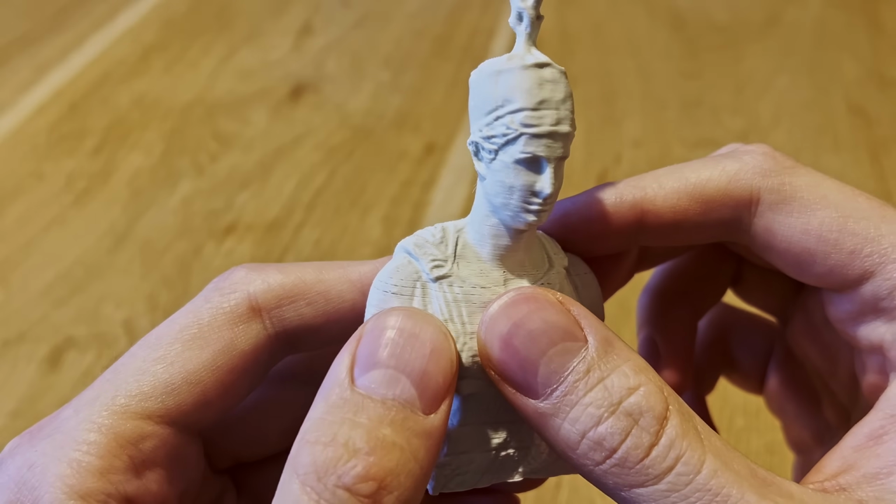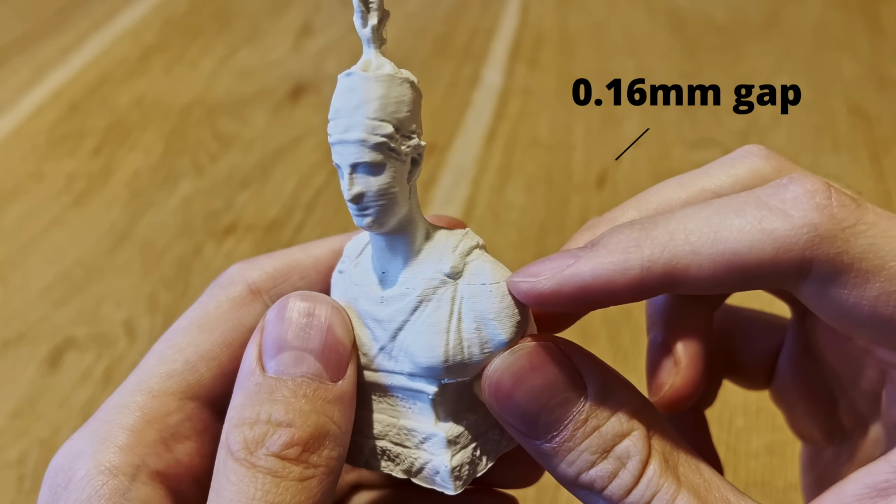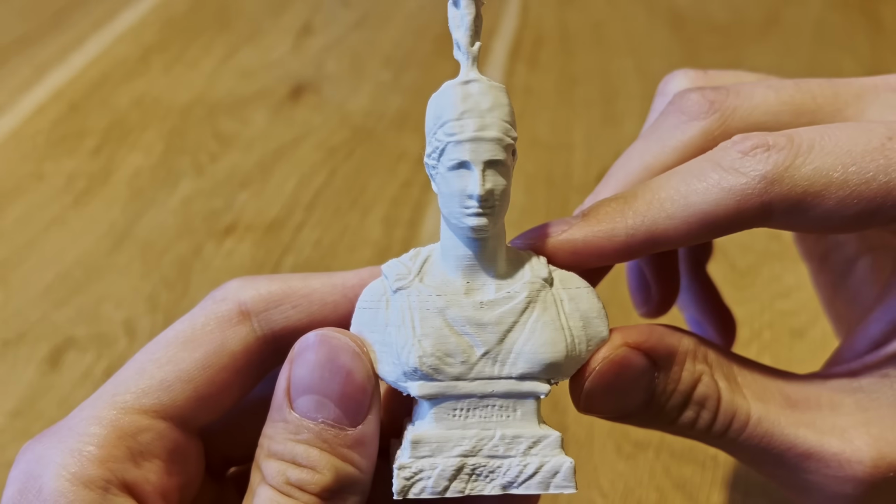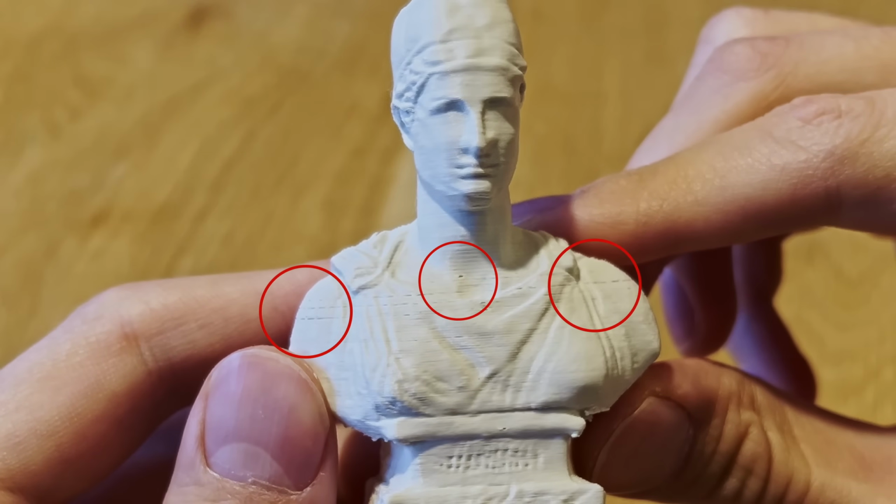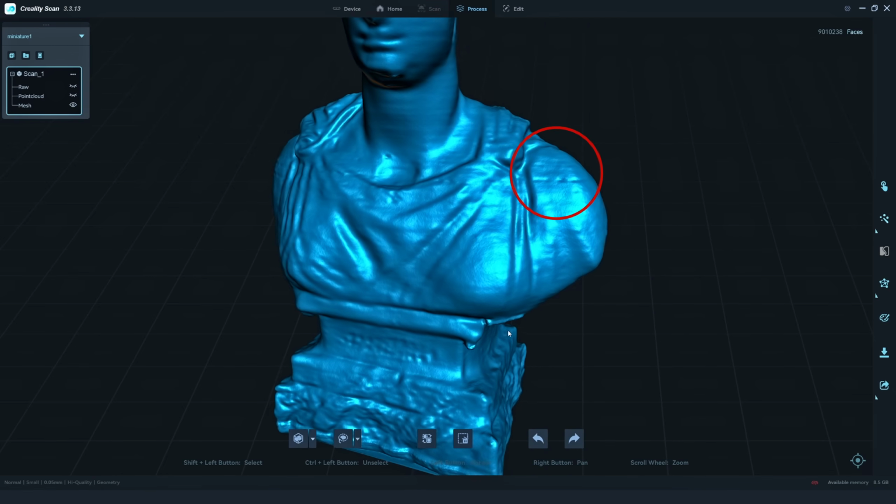I want you to focus on those imperfections my 3D printer is responsible for. Those marks are 0.16 mm tall, and I know this because that's the setting for almost all of my prints. And obviously, we can spot them on both shoulders and also in the center. They're so small, I'm not even sure my camera would catch them, but the Otter actually did.